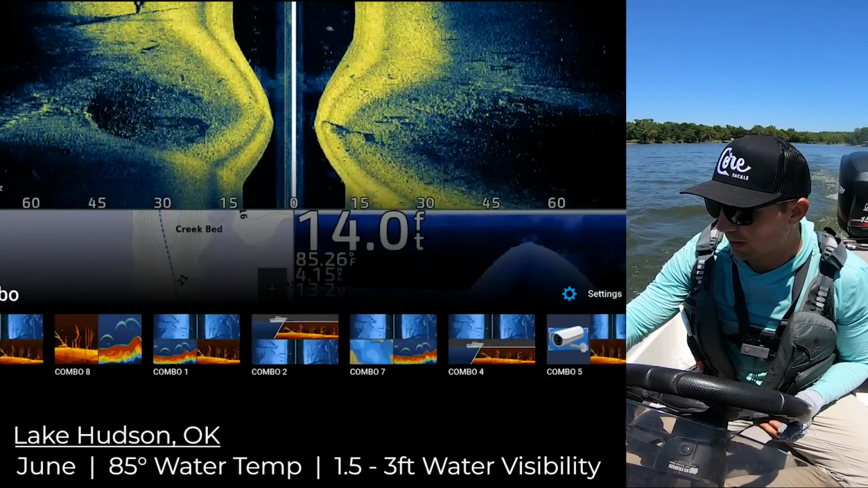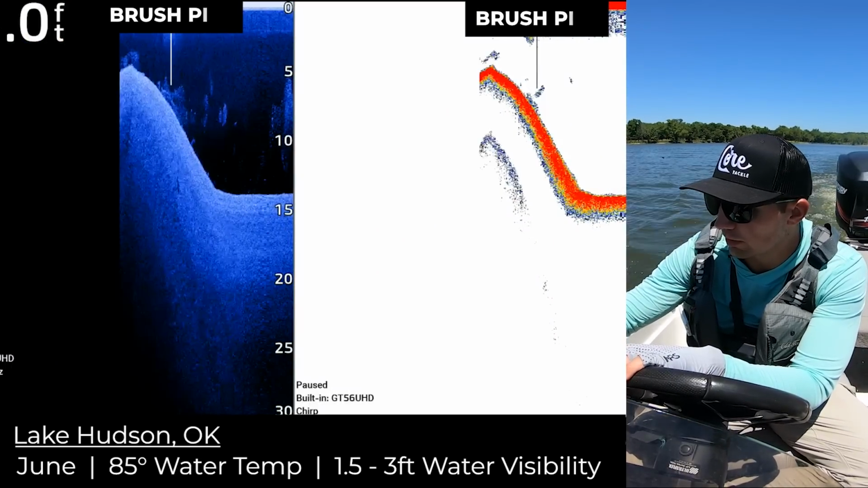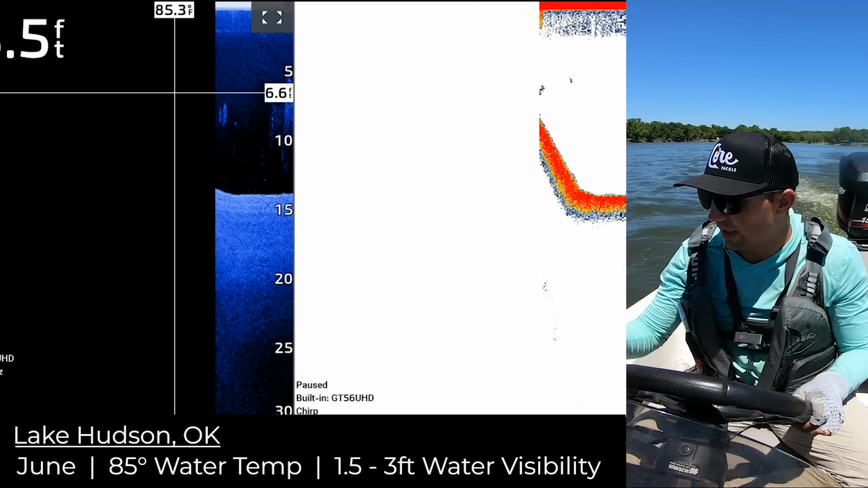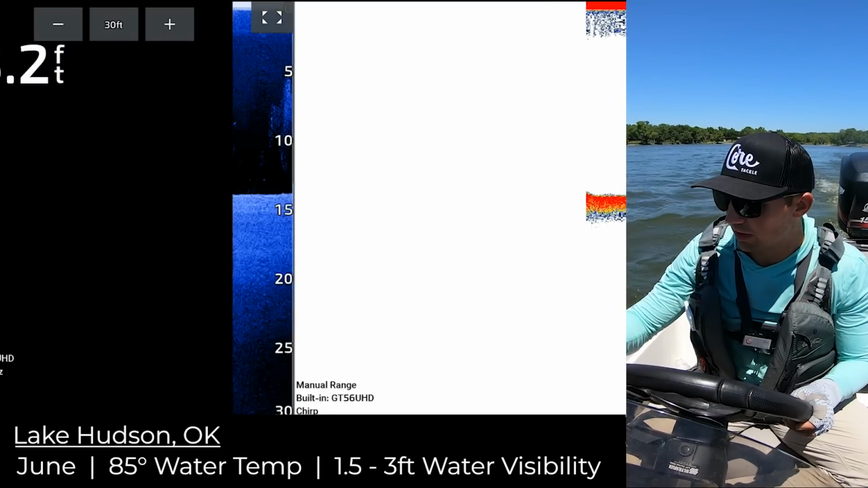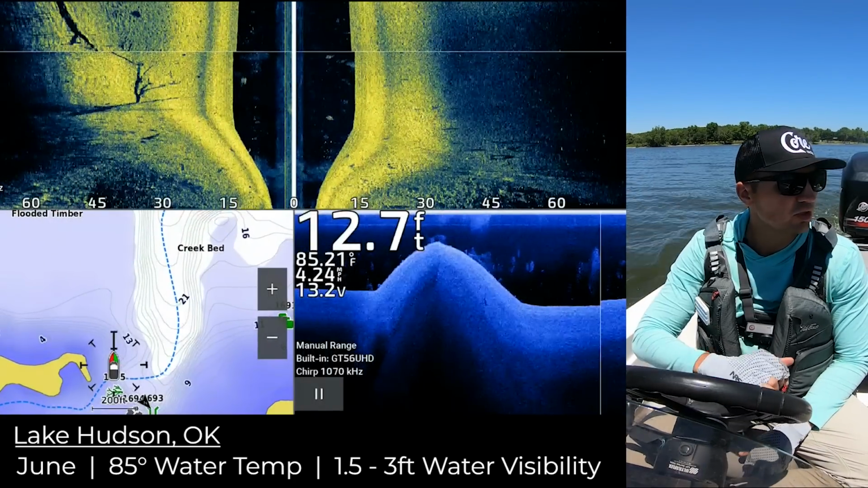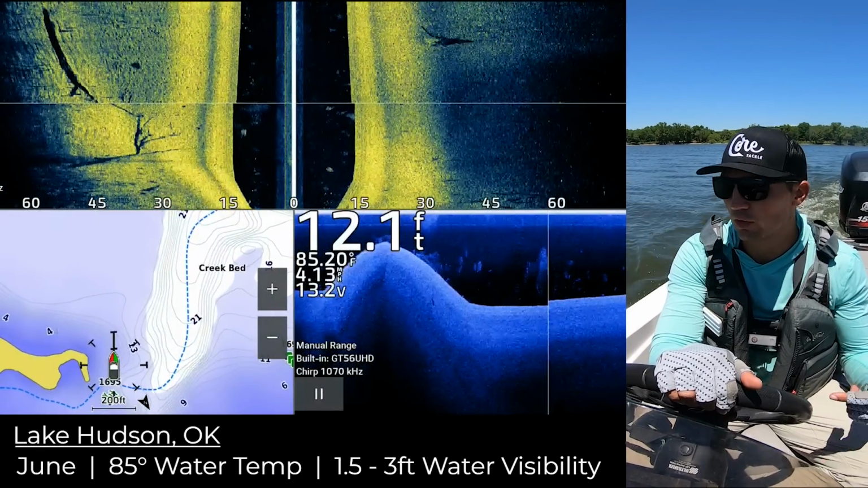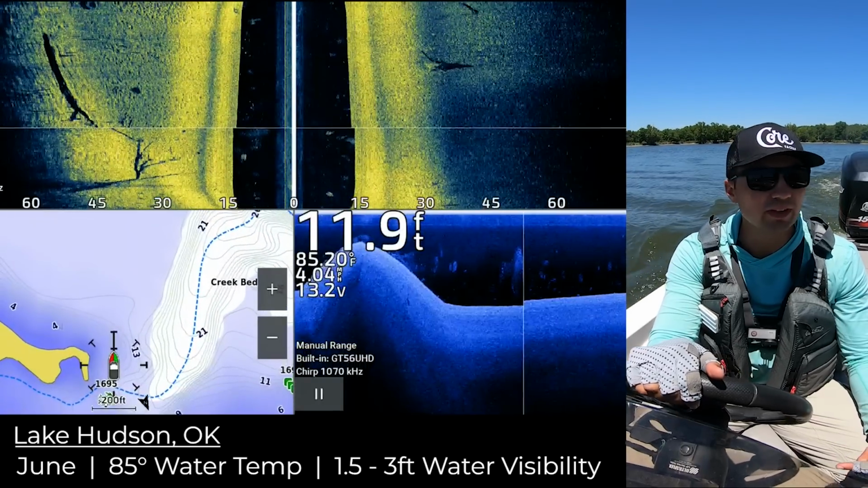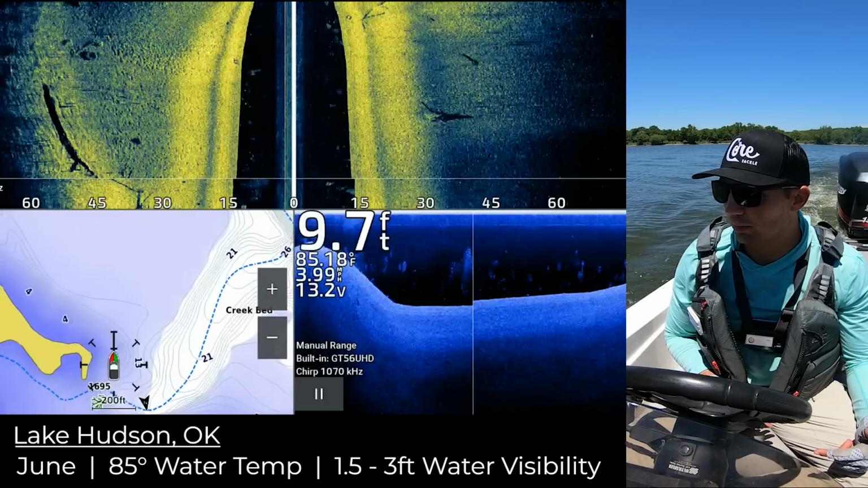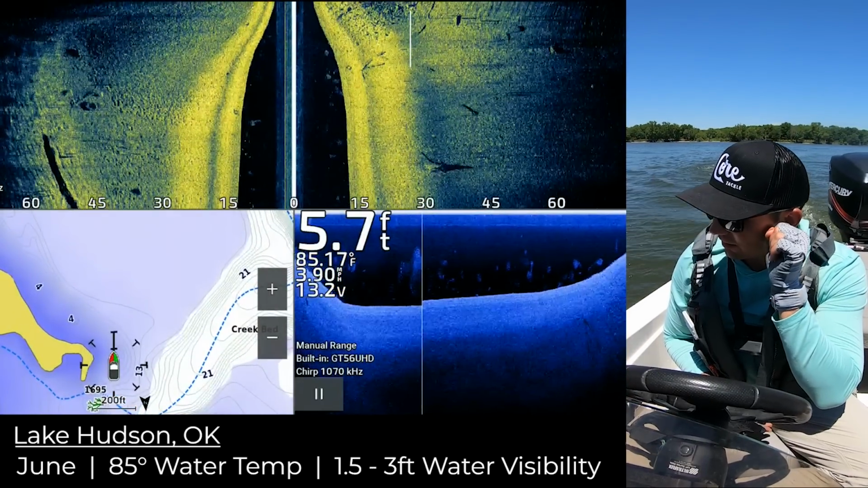There's a little brush pile right there. Interesting. I marked that just to have that brush pile marked. But yeah, you're gonna get bit pretty much immediately when you get into those zones. And you may not get bit by the biggest fish in the lake. It might be a smaller one, but there's probably more in there if you're getting bit. So just throw into these areas. If you get bit within your first couple of casts, it means there's probably something good going on down there, and it's worth making a few more casts.